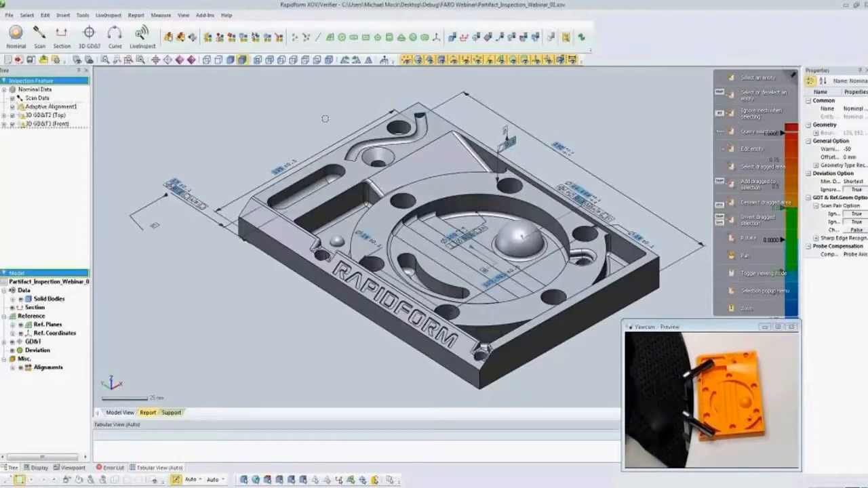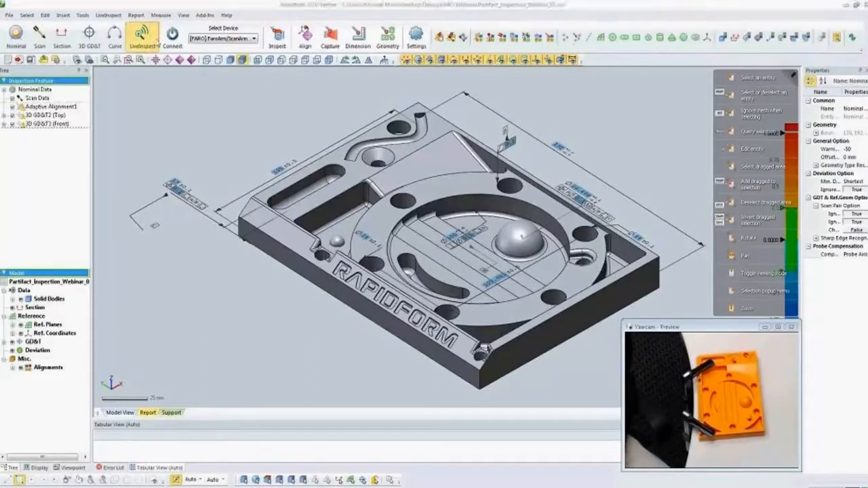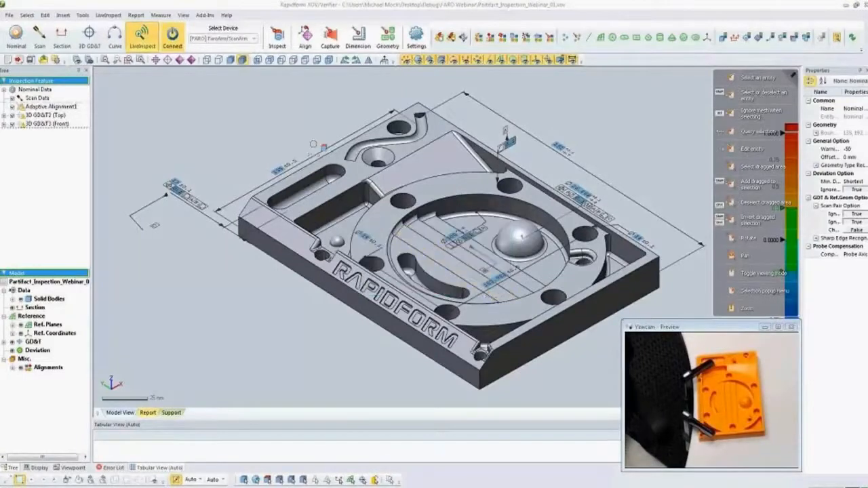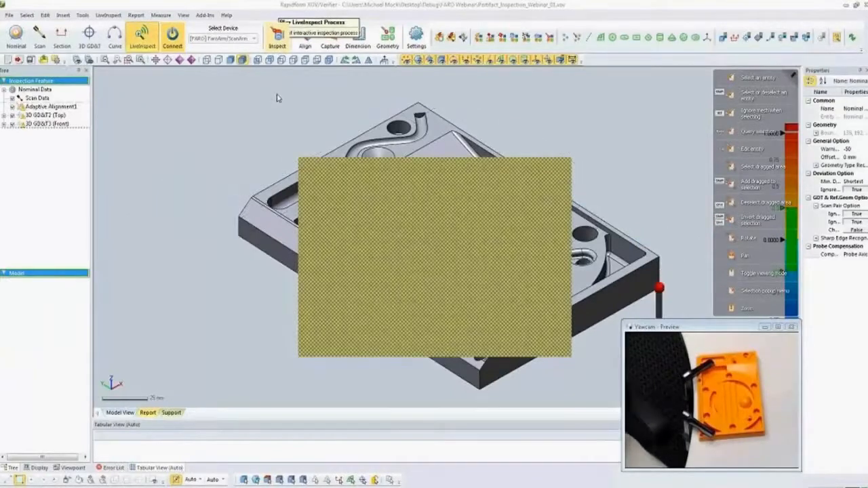Now that we have the process already completed and we're ready to start measuring, we're going to go into the Live Inspect toolbar. So by opening the Live Inspect toolbar, we're given a few tools. The first is that we want to connect to our device. So if we click Connect, it's going to tell us that we're connected to the device. And now we have some tools for ad hoc measurement, whether it's scanning or probing, but we also have a tool to play through an inspection process. And we're going to use that right now, Play Live Inspect Process. So that's going to put us into a measurement mode.